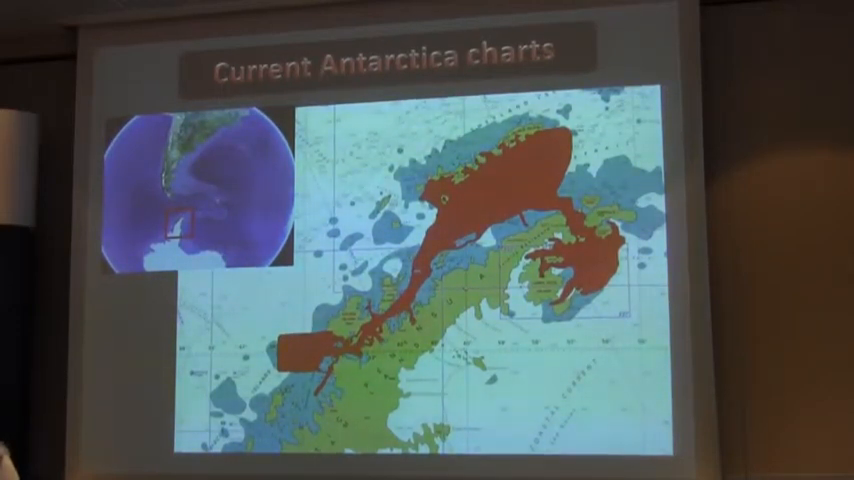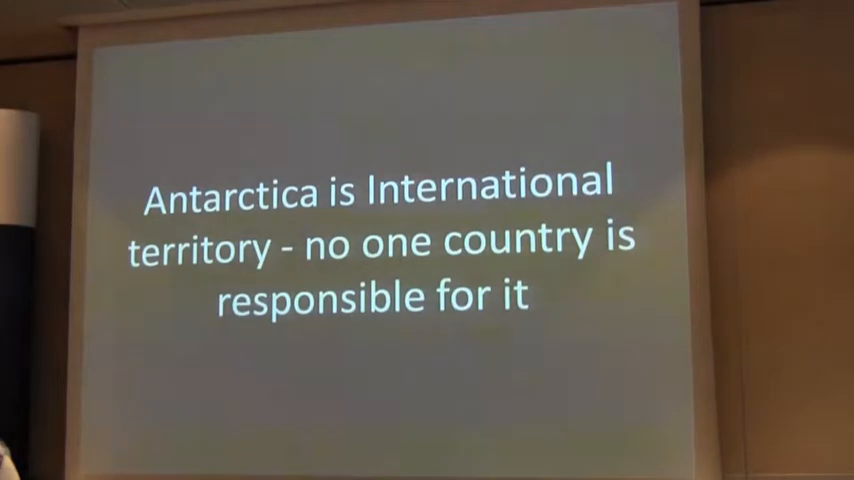But where we sit today, with this particular diagram, the area in red is what is deemed, and it's an estimation, around 60 to 70% of the peninsula, which is generally accessible, has been surveyed in some form. I'm not saying that it's well surveyed, I'm just saying that there is some information there.